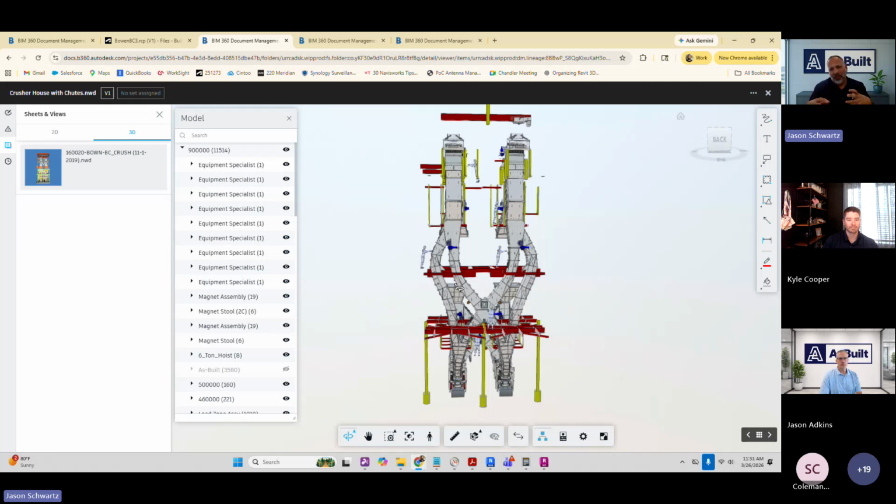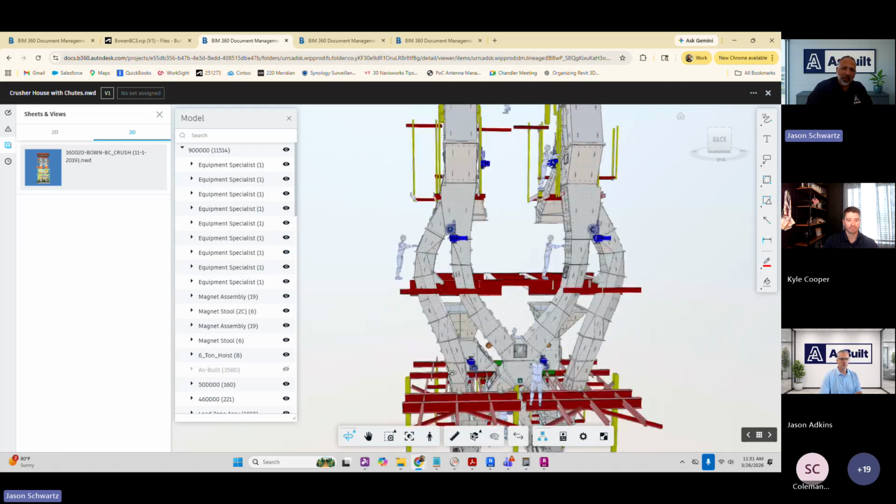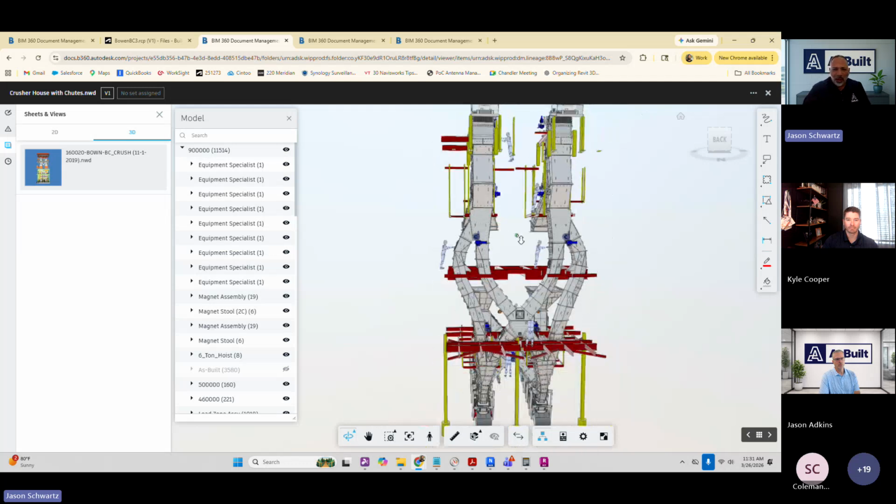So now we get into some of those other cards that Jason Atkins discussed, which is going and scanning these parts while they're at the fabricator. Now they can't assemble this whole thing. It's 85 feet tall, but we can scan every one of these sections, and we know how they're going to fit together with the gasket allowance that we know where we're going to be when we get to the bottom. And it's a powerful example.